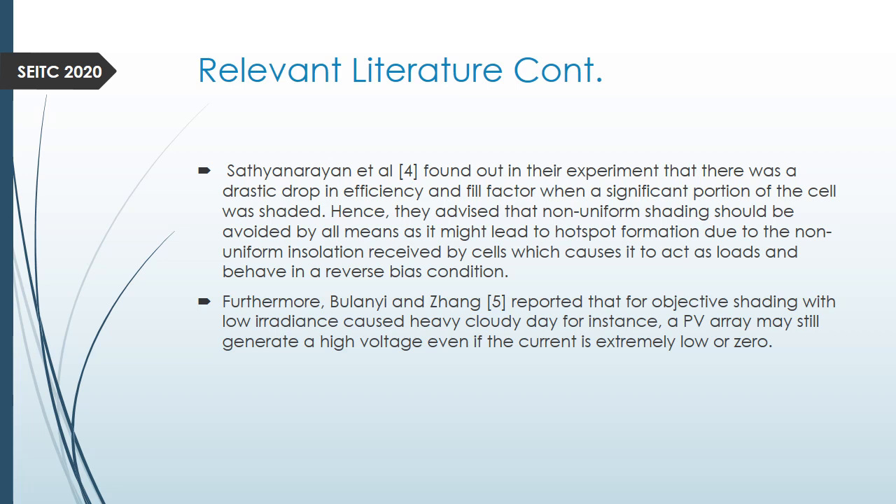So, like we said in the introduction, there are different types of shading. There is uniform shading that can happen when maybe there is a cloudy sky. The whole PV model can be shaded uniformly. We also have a clear sky where maybe there is a tree branch that is just shading a part of the panel, or there are things that are shading in a non-uniform order.